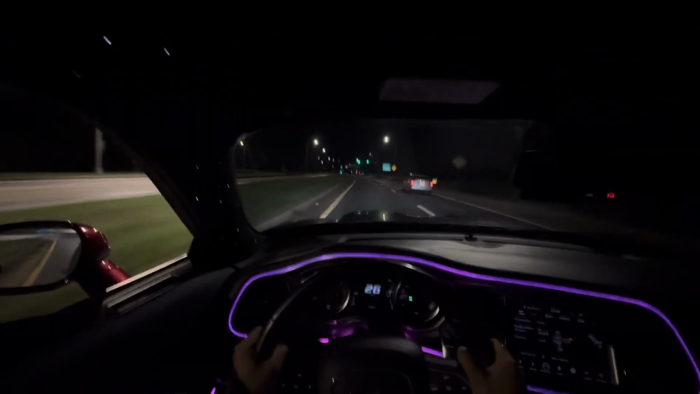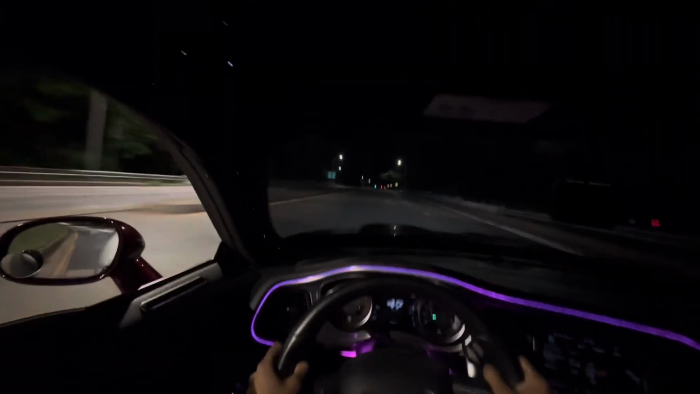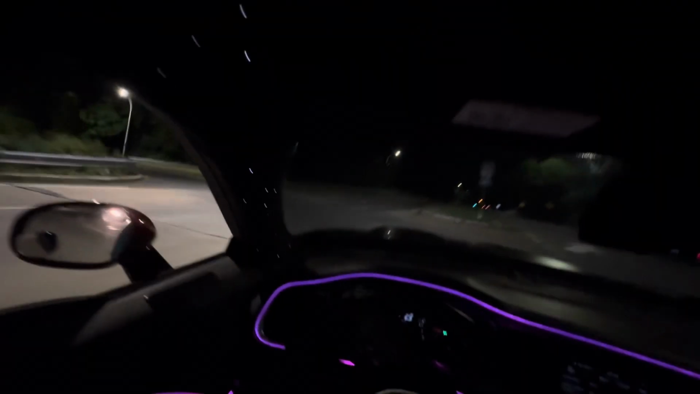Downshift sound like a cat. Let's hit the highway real quick. Y'all can't tell me these downshifts don't sound like a Hellcat, dog. All it's missing is the whine.